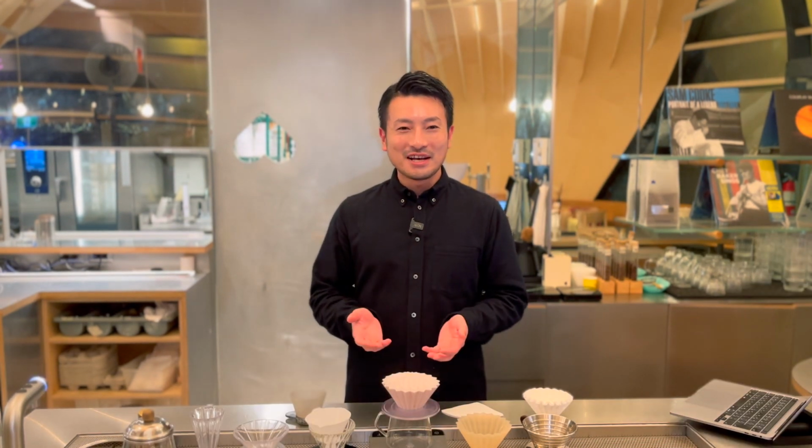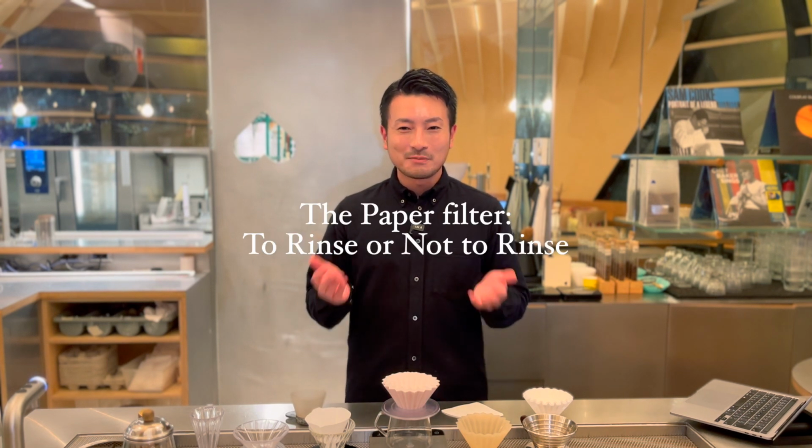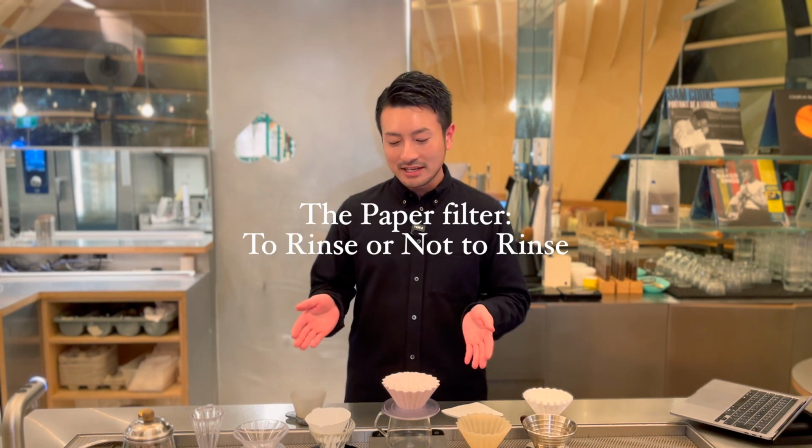Hi everyone! Today we are talking about rinsing paper filters. There are a lot of steps in making coffee, but one of the first big debates is whether to rinse the paper filter or skip it.